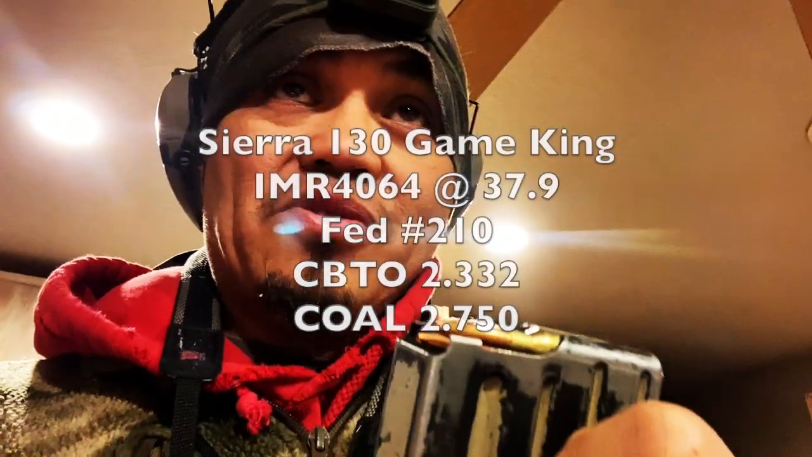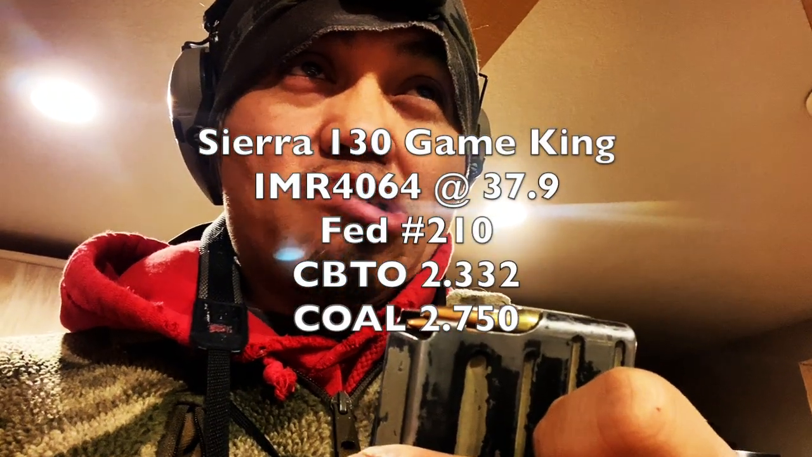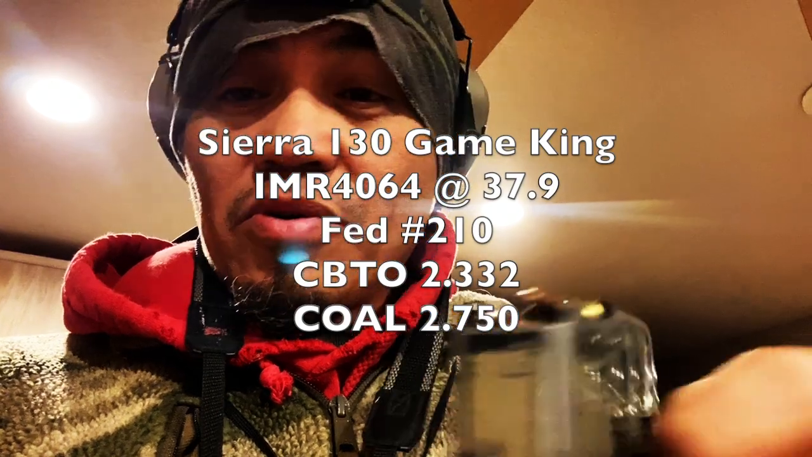Now, I developed this load sometime, I want to say maybe October, November of last year. And when I developed this, I was using an old load data that I used on another bullet that's 130 grain. But I never really did the velocities on this. And this sucker is flying.